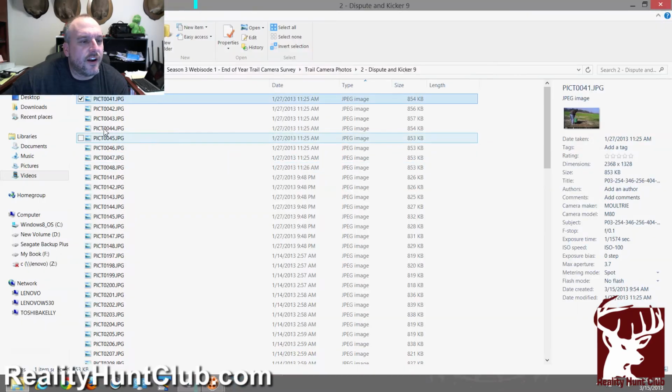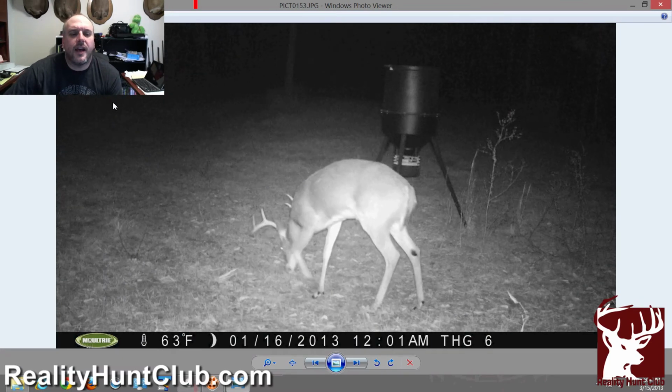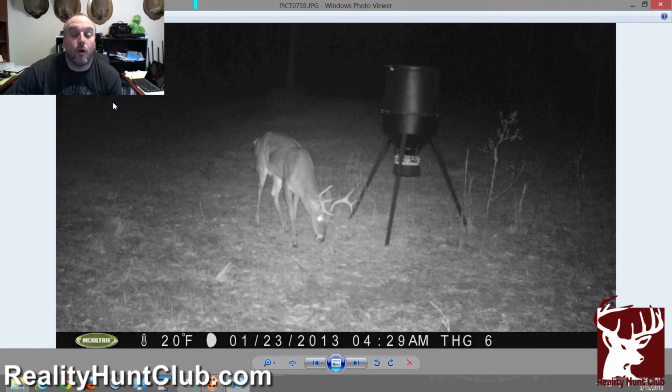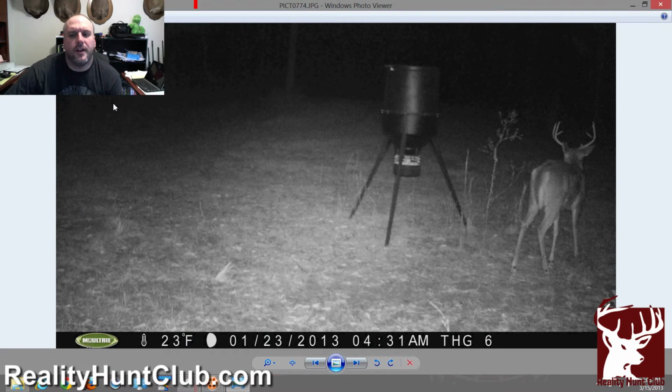All right, the other named deer that we got good pictures of that we know is alive is the Fire Tower Buck. Now, this is on the other end of the club, and none of my members really ever hunted it. But he's a 3.5. Of course, he's not mature. Nobody should be shooting him anyway. But he could blow up to be something really nice next year. And he made it, which is real good because on that end of the club, there's a lot more pressure from our neighbors that are hunting.